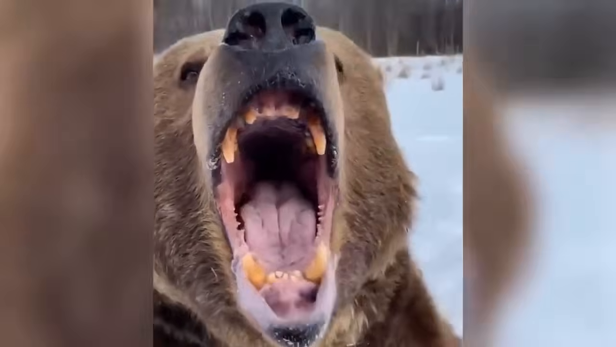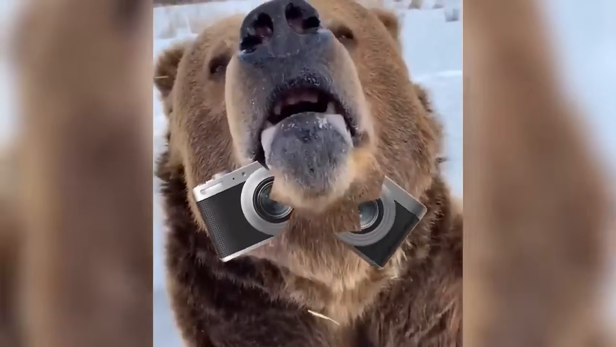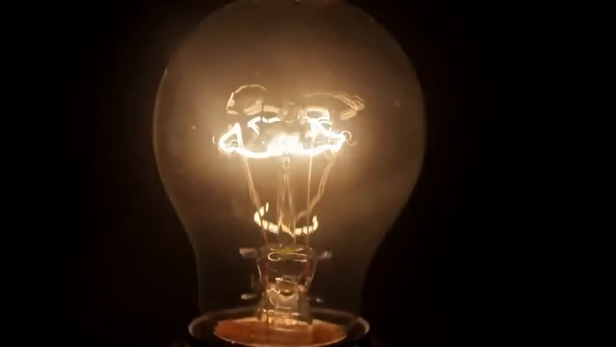A bear's powerful teeth can typically completely destroy a camera. However, when this footage abruptly stops, what could have happened to the camera is unknown to me. Can someone further enlighten me?